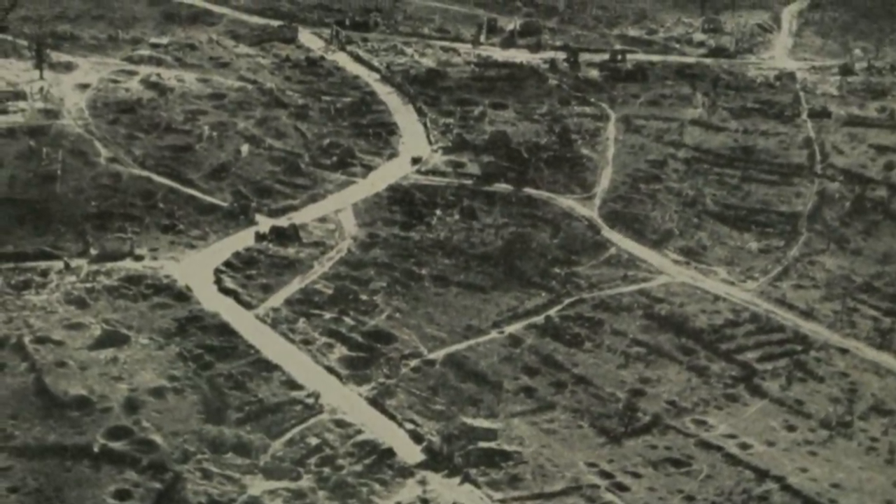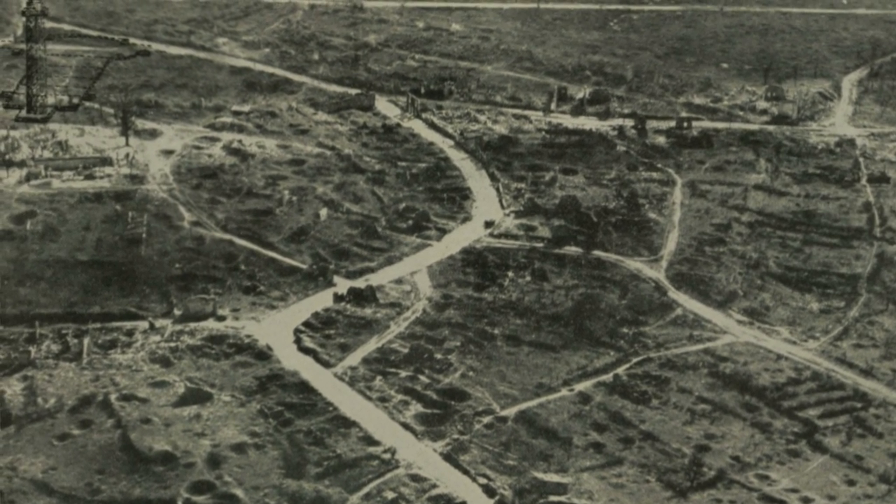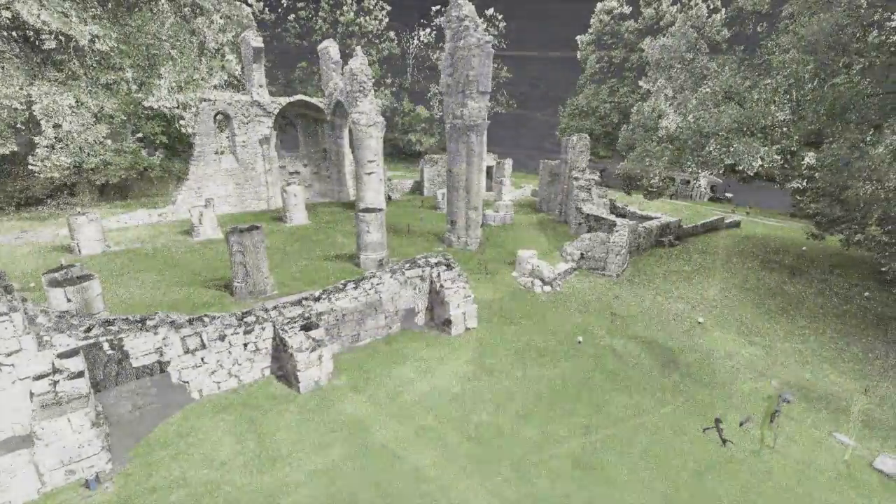When the 79th approached the village on September 26, 1918, it lay in ruins. The chapel appeared as it does today.